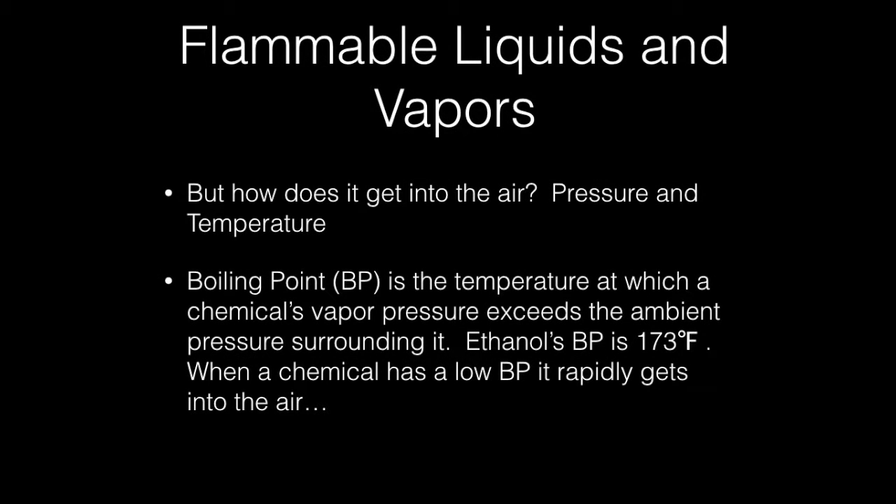In addition to vapor pressure, boiling point is the other main physical property that can help you predict how easily a liquid chemical can give off vapors to the atmosphere. Boiling point is defined as the temperature at which a chemical's vapor pressure exceeds the ambient pressure surrounding it. Ethanol's boiling point is 173 degrees Fahrenheit. When a chemical has a low boiling point, it rapidly gets into the air. 173 degrees may not sound like a low temperature, but compared to water's boiling point of 212 degrees, it's considerably lower.